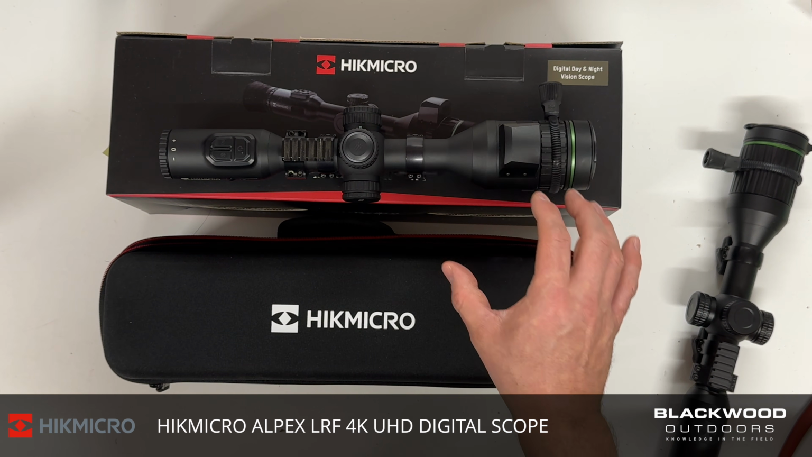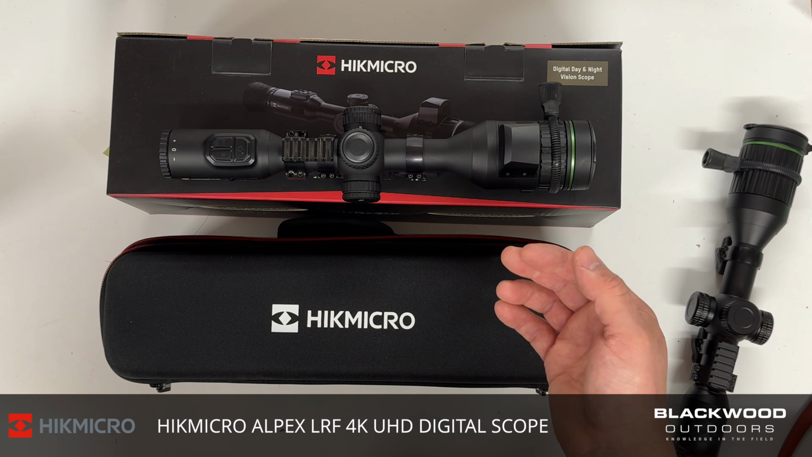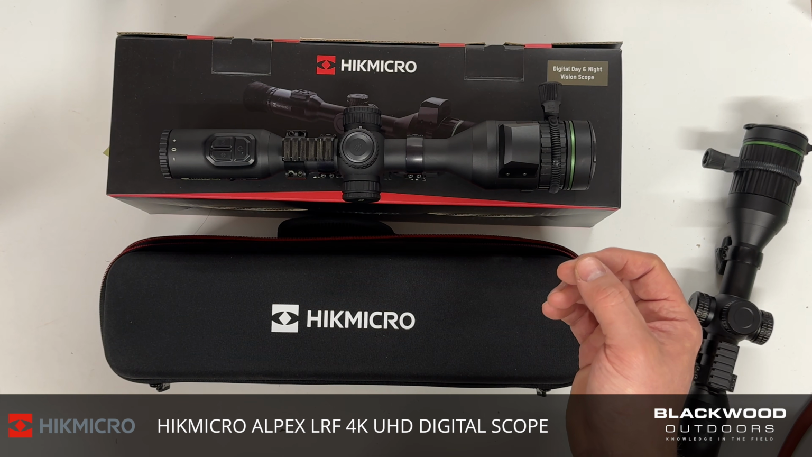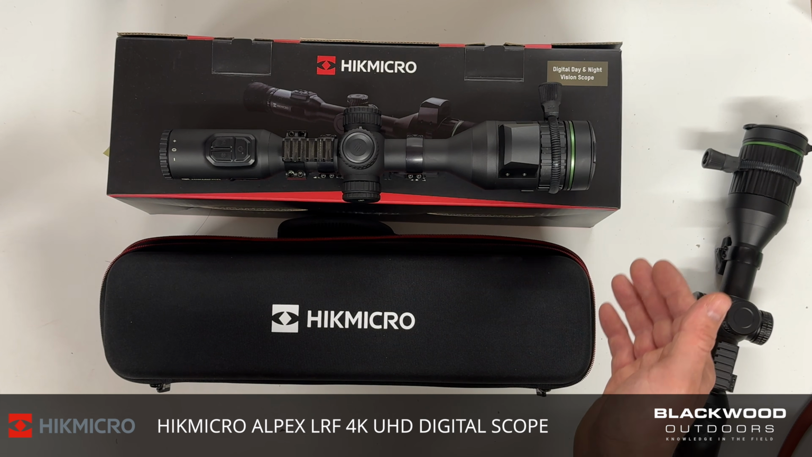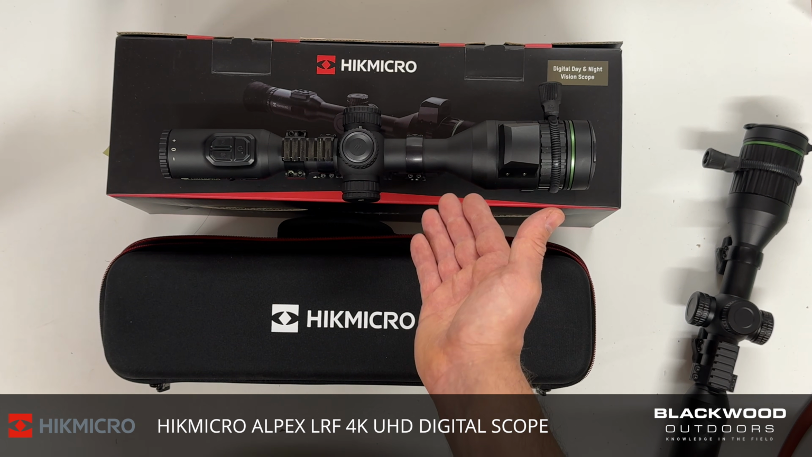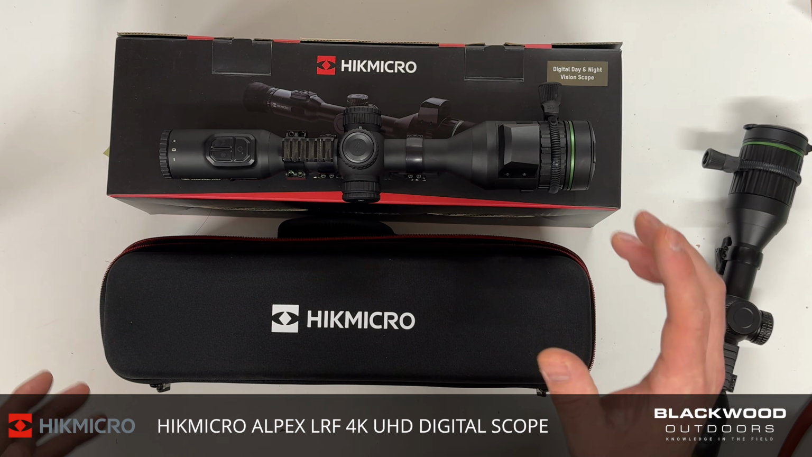What I will say is it's a 4K, but it is the most sensitive 4K I've used to date. If you look at the likes of the Sightmark Wraith 4K, etc., they were great in the daytime, really great long range, but the actual sensitivity at night was not in the same league as this. So a combination of a nice fast lens and HikMicro's own software system within this gives you great sensitivity.